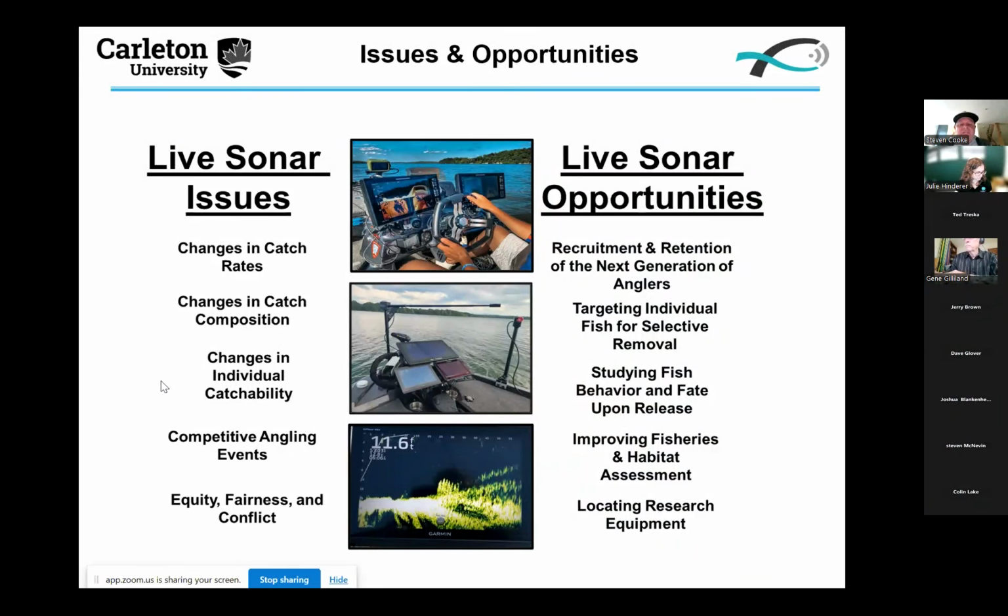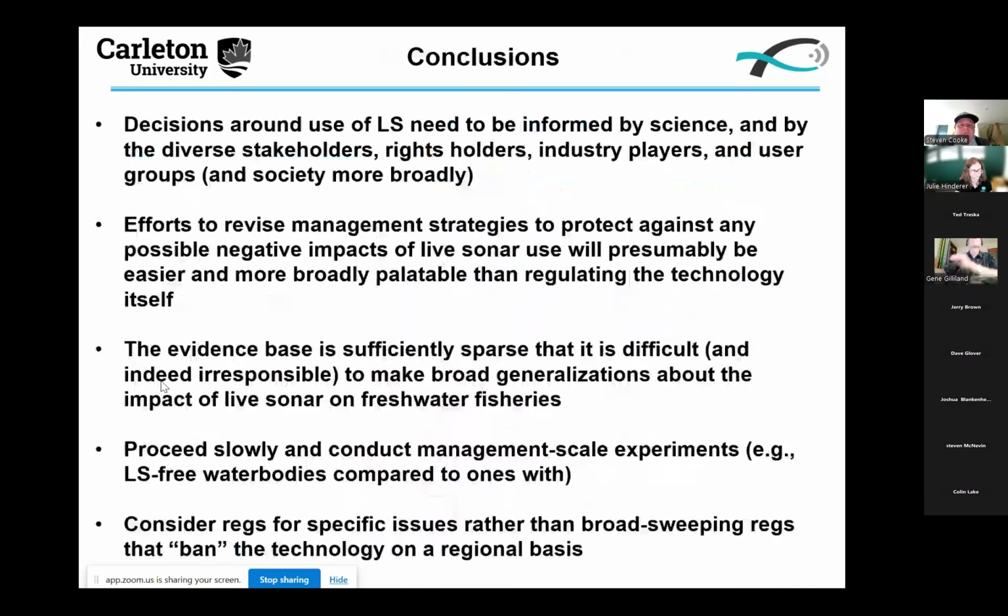Potential for targeting individual fish for selective removal when we think about invasive species programs. We could use it to study fish behavior and fate upon release for catch and release studies, improve our fisheries and habitat assessment work, as well as for locating lost equipment. So lots of options there in terms of opportunities. To wrap things up, really decisions around use of live sonar need to be informed by science, but also by taking time to listen and engage with stakeholders, rights holders, the industry, and society more broadly.